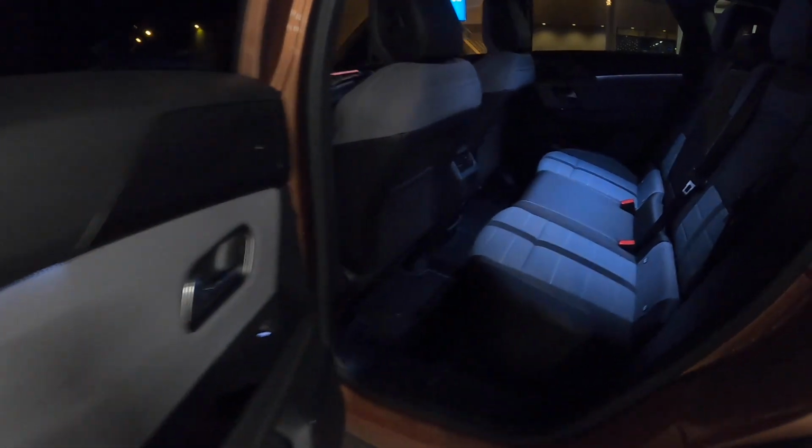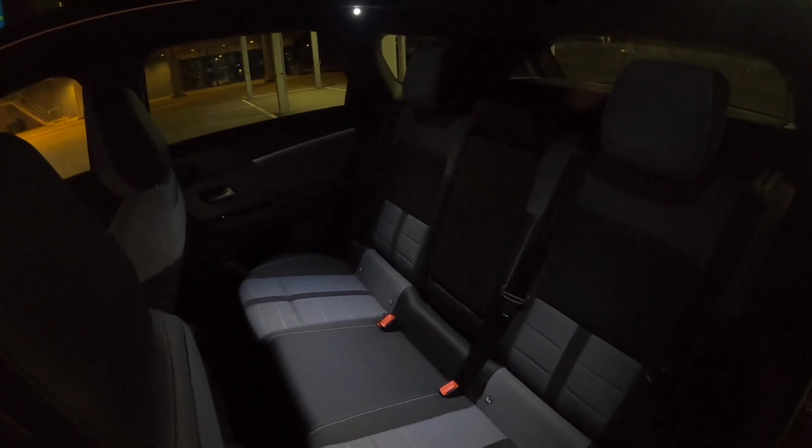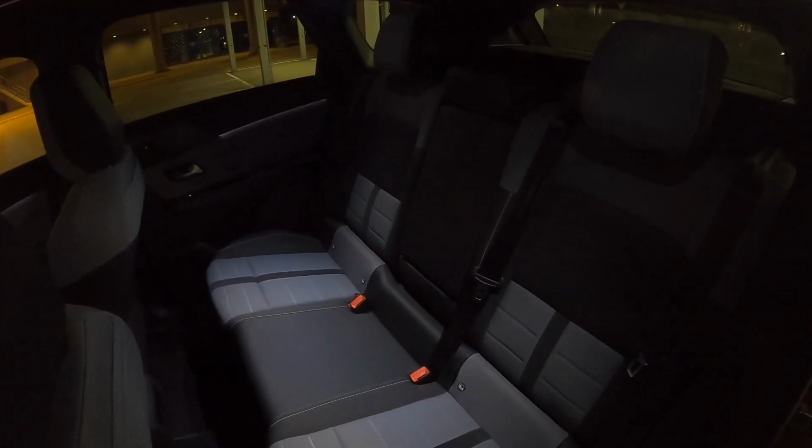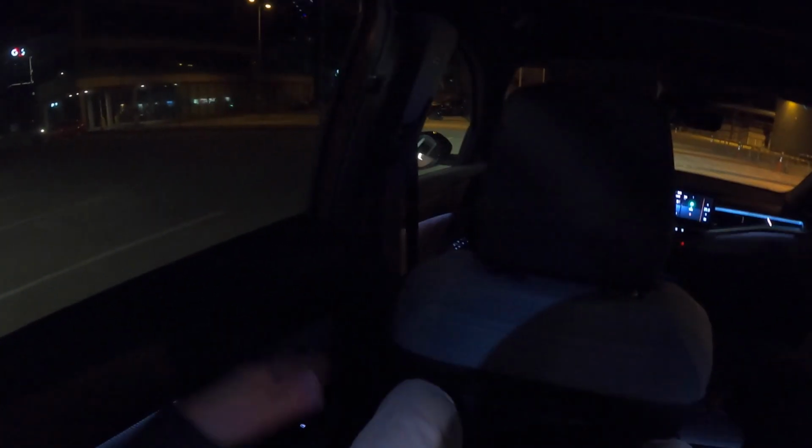So alright, welcome to the all-new Opel Grandland. It's based on the same platform as the third generation Peugeot 3008/5008, and it's impressively roomy here. So yeah, we have really nice ambient lighting here, even on the roof. We also have these one-touch rear electric windows. Usually you have to keep pressing the button to roll the windows down.